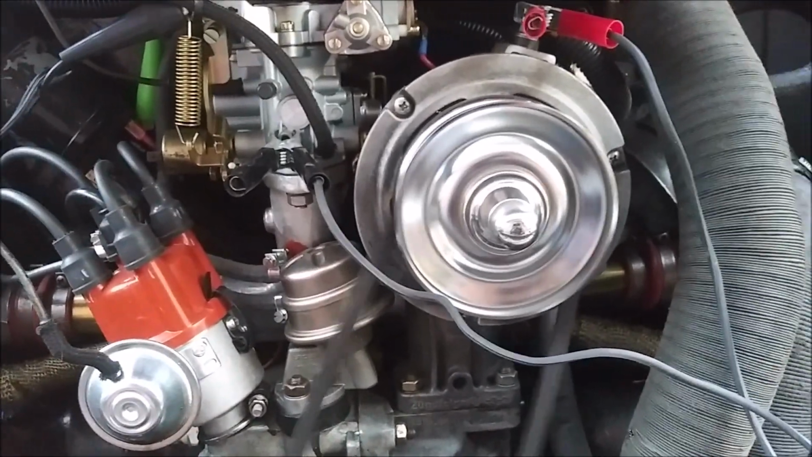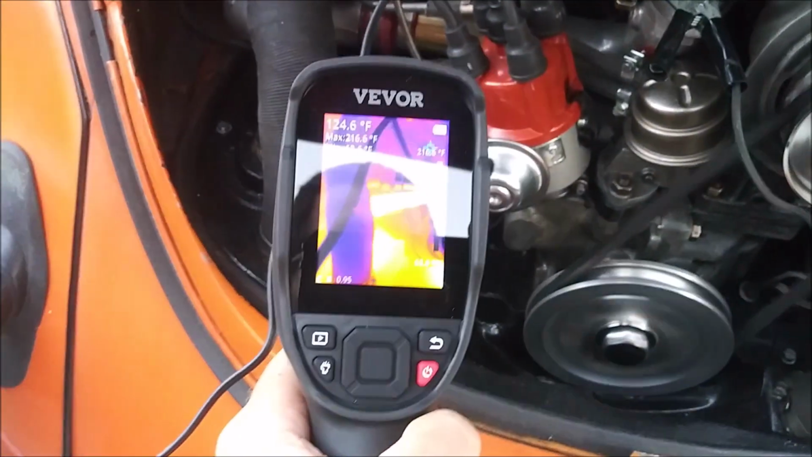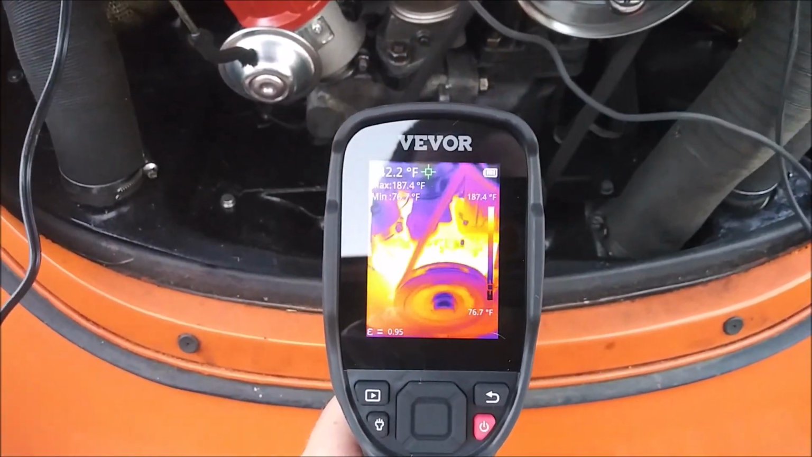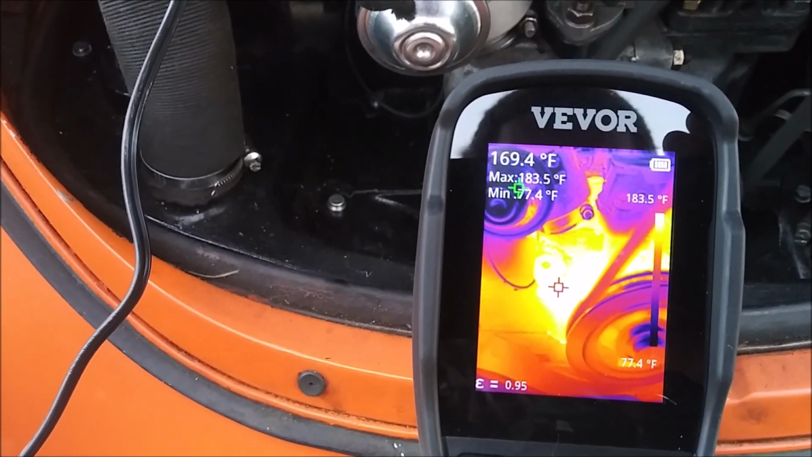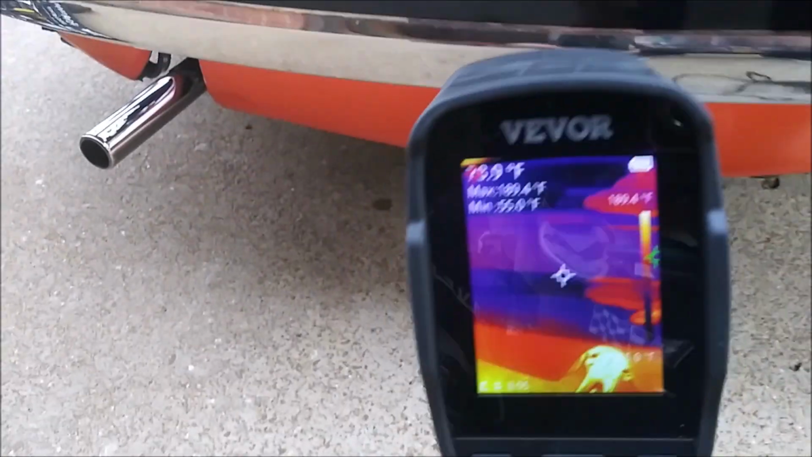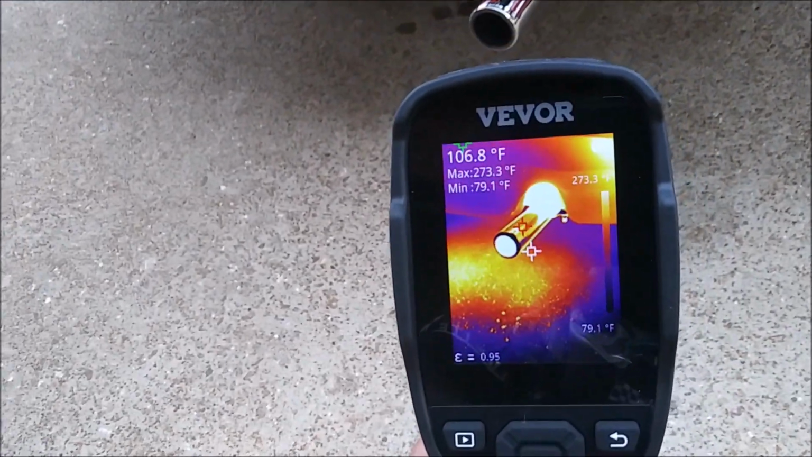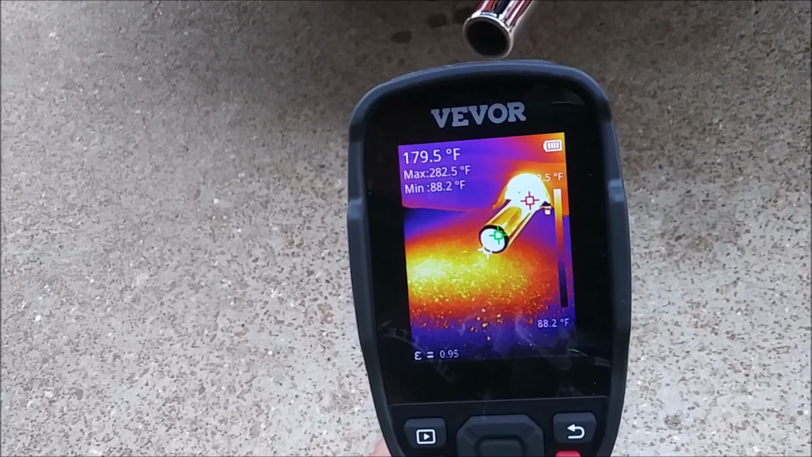But in any case, I just thought I'd show you this neat little device that I've been using. If you look down here past the pulley, it's really warm here. The exhaust is pretty hot. You can even see it coming out of the tailpipe there.